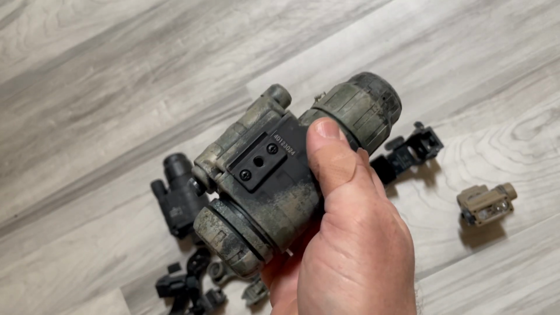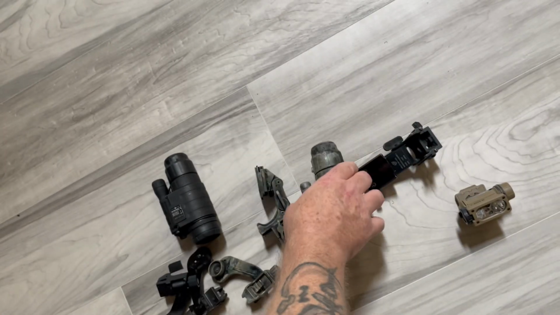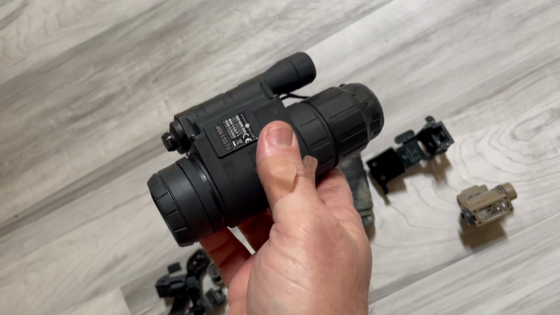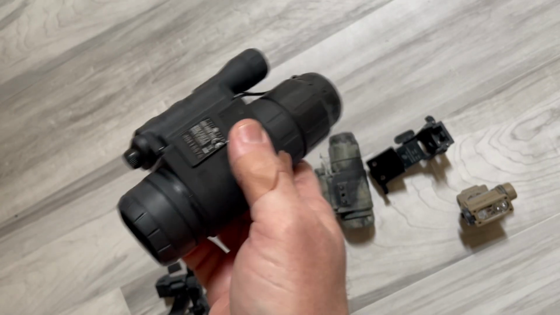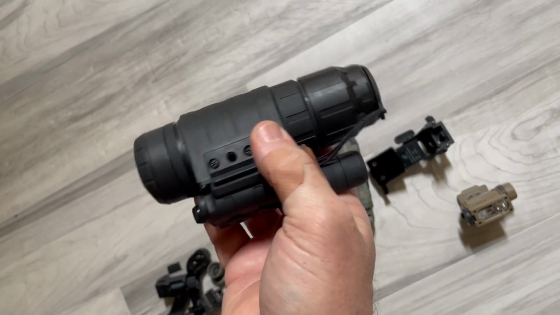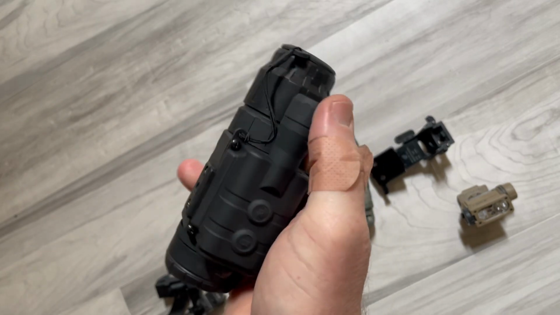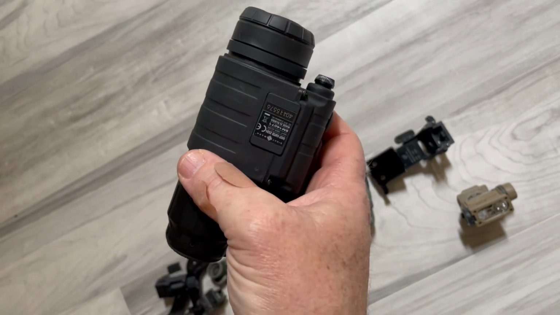These are focused enough that I can read a book out of either one of these up close. Would it be comfortable with one eye? Not really. But I could read instructions. I could read a manual. I could read an electrical panel. I could read how to operate a vehicle. I could read whatever I needed, right? I could manipulate something. I could probably suture with it if I needed to. Again, skills matter in a crazy world.